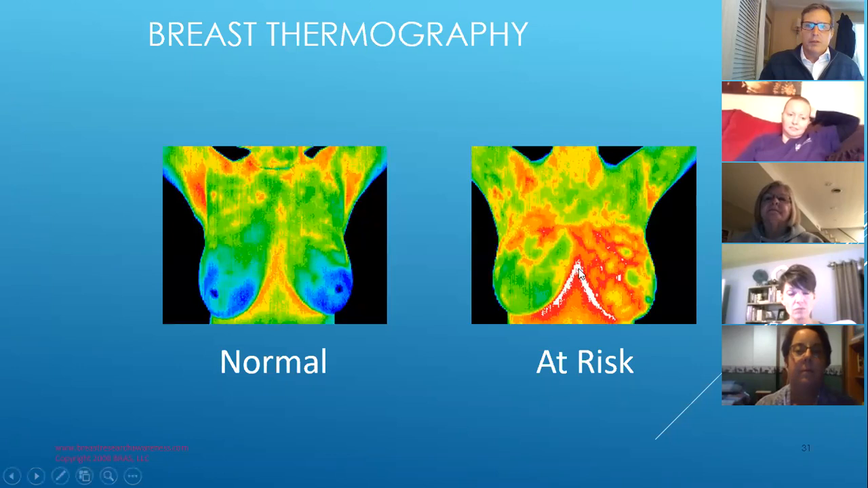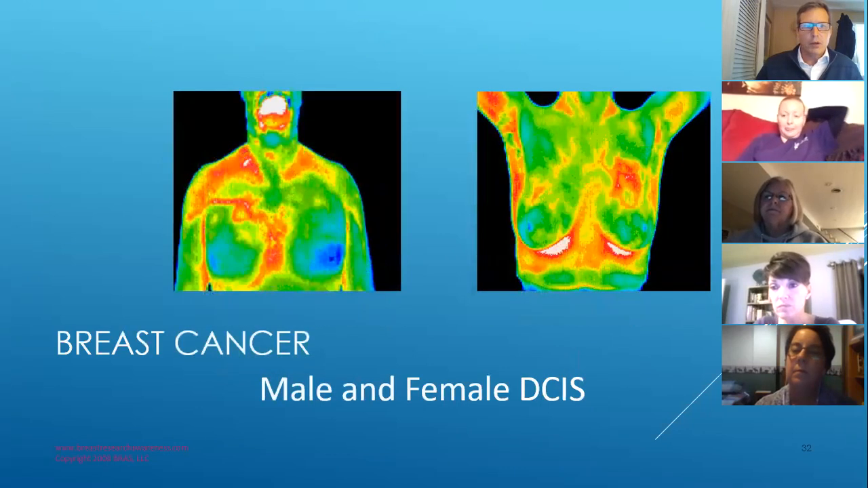So when you jump over to this other picture, you can see that there is a health issue going on in the left breast. That honeycomb pattern that you see is indicative of fibrocystic breast disease, which comes with a higher risk for breast cancer. So that would be one way that thermography looks for breast cancer.